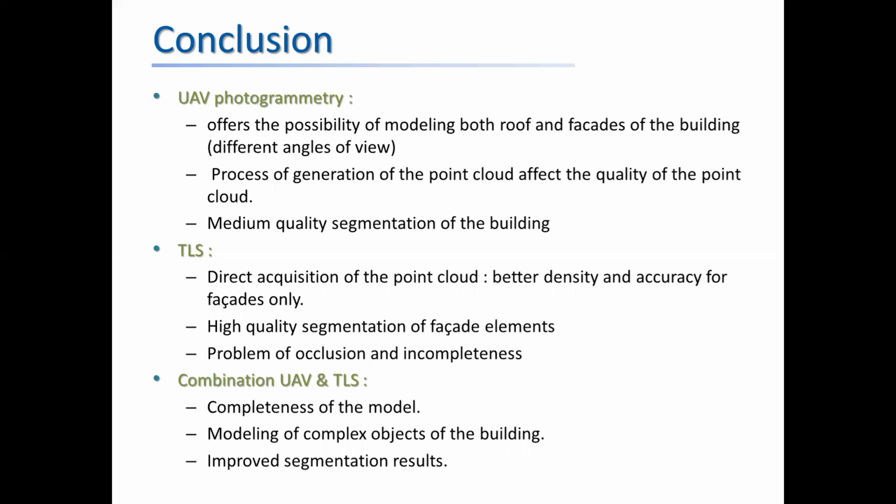For the extraction of structural elements such as windows, stairs, and doors using the geometric segmentation by the RANSAC algorithm, the combination of the two technologies, drone imagery and TLS, improves the segmentation results. This analysis emphasized the importance of terrestrial laser scanning and drone imagery in 3D modeling, and confirms the importance of complementarity between these two technologies to produce detailed, complete, and precise 3D models.